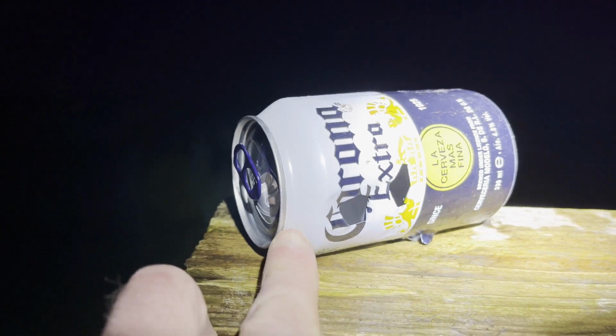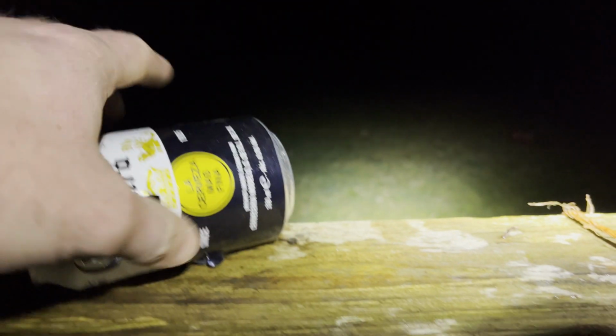That one's just got that one nicely. These cans are so thin that sometimes you shoot holes through them and it doesn't really knock them flying. Sometimes I deliberately try and hit them on the edge where the crease of the metal is, whacks them a lot harder then. These are some of the other ones.